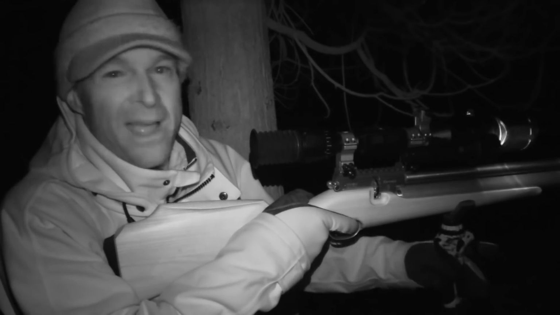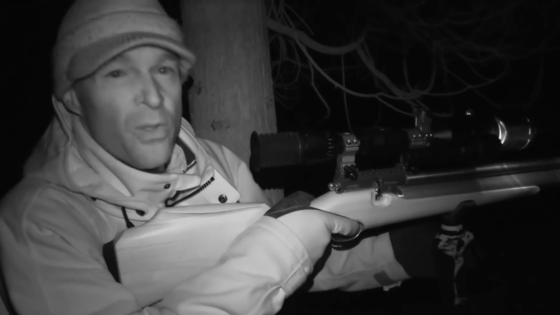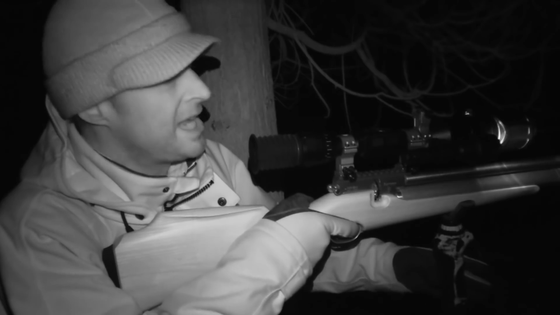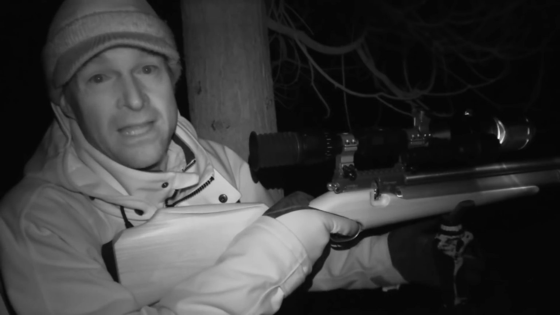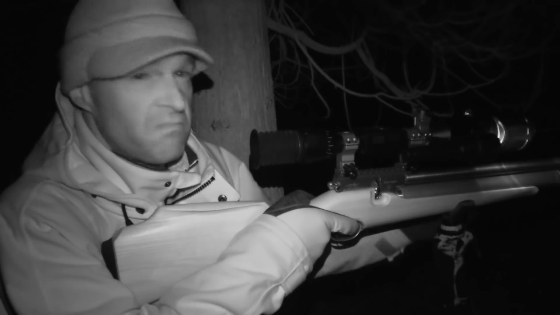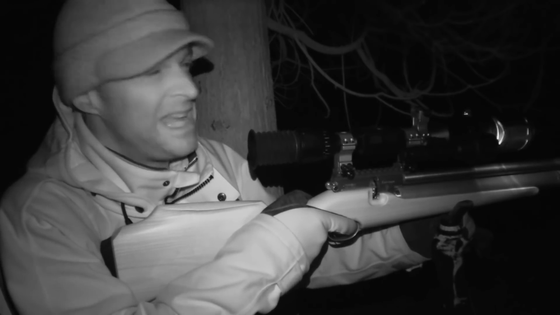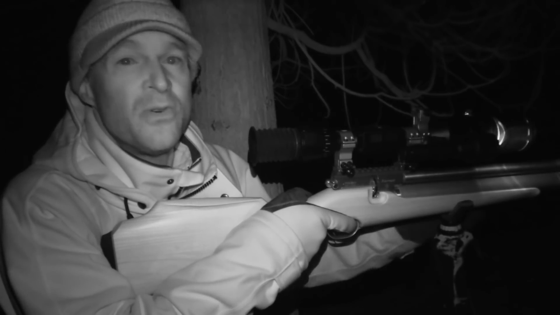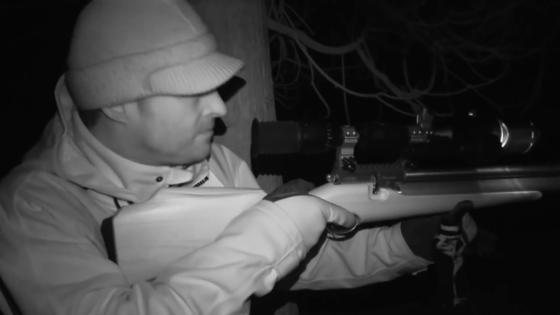We've been here for about 2 hours, and although it hasn't been quite as hectic as I'd expected, we have been getting quite a few shots. Now, as I did expect, the bulk of them initially were around those feeders. We've managed to account for a few of those. Like I said, it's trailing off a little bit now, but I'm still confident that we'll see a few more.